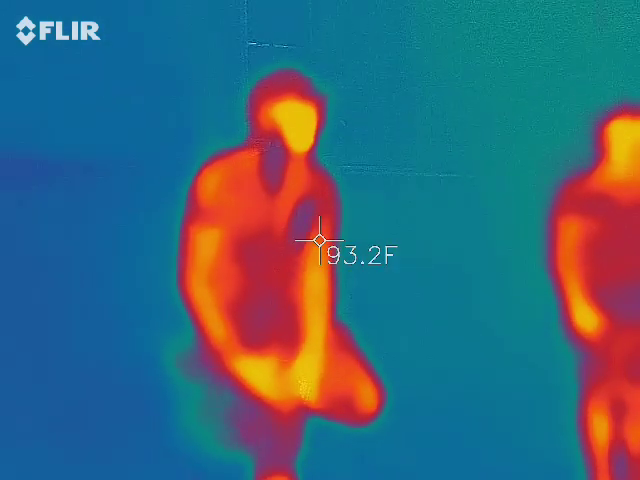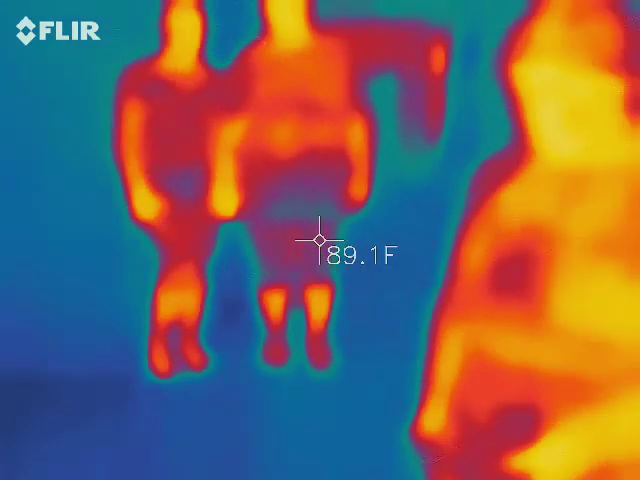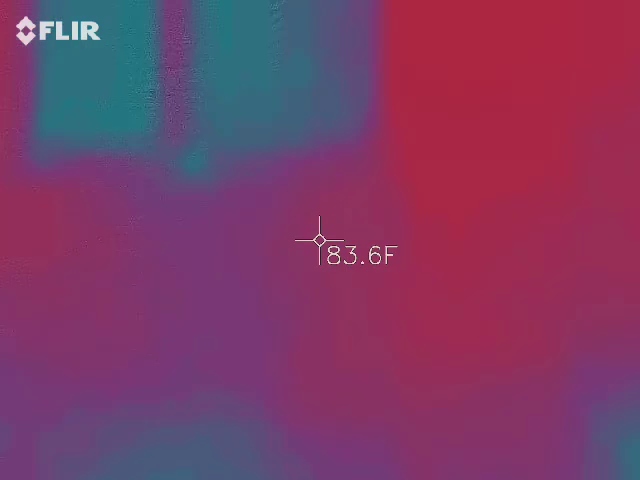I love this alley. It's pretty cool. It's just hot, so I don't try to stay here too long. But everybody watch your step. Definitely get a nice, good video on there. I've caught shadow people here before too.